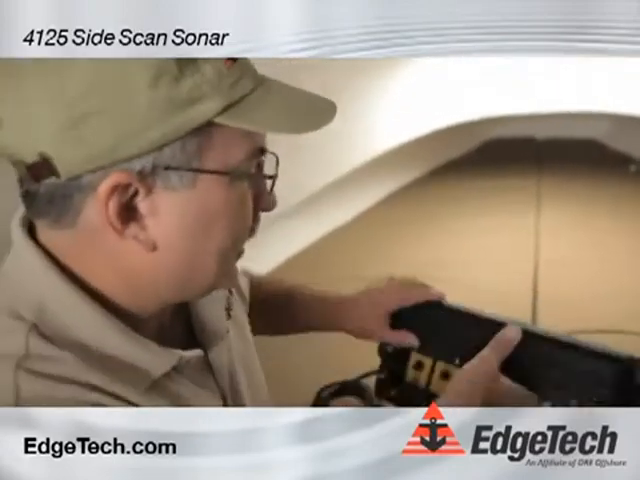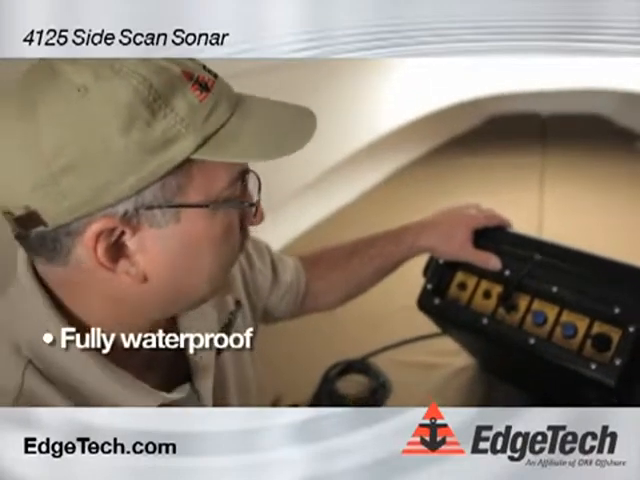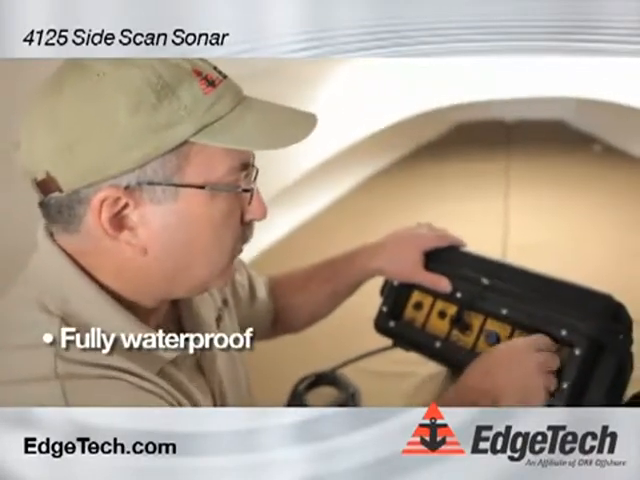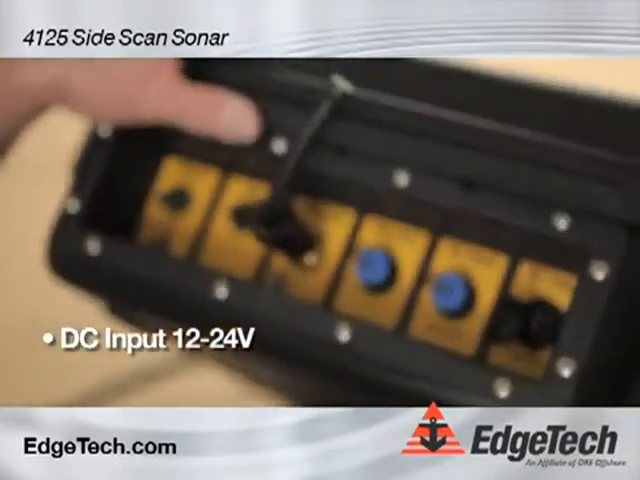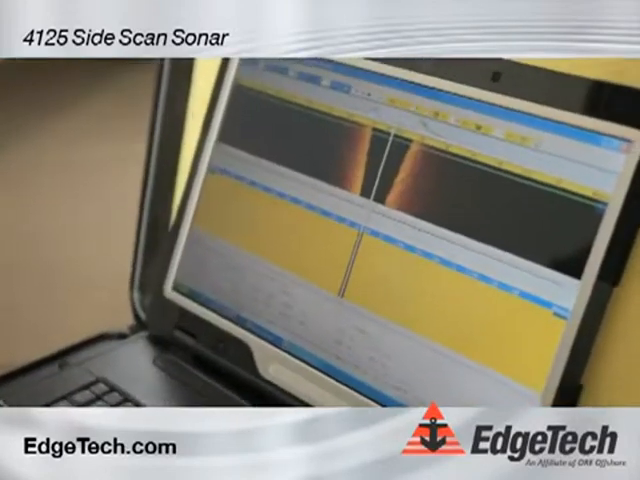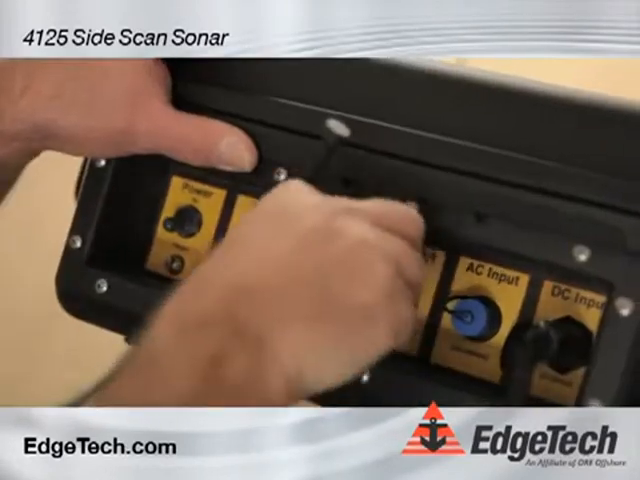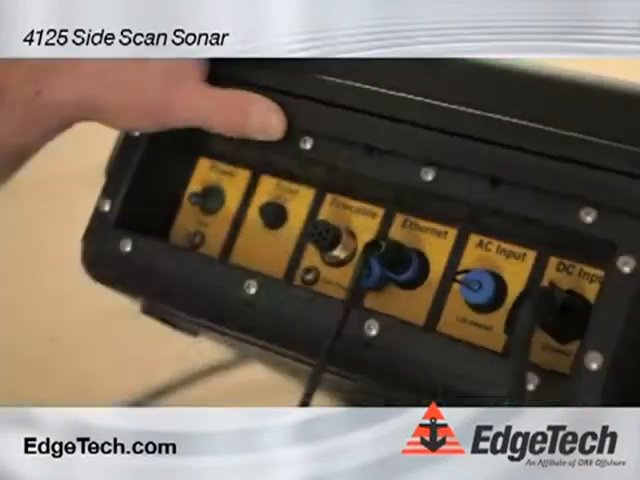Okay, so now we're ready to set up the 4125P portable topside. This topside is fully waterproof. Connectors are waterproof as well. The DC input is 12 to 24 volts. Anything in between there will work. It also has an AC input of 120 to 240 volts. The Ethernet connection is for the data that comes from the towfish. Plug that in. Tow cable connector, and that just plugs in here.